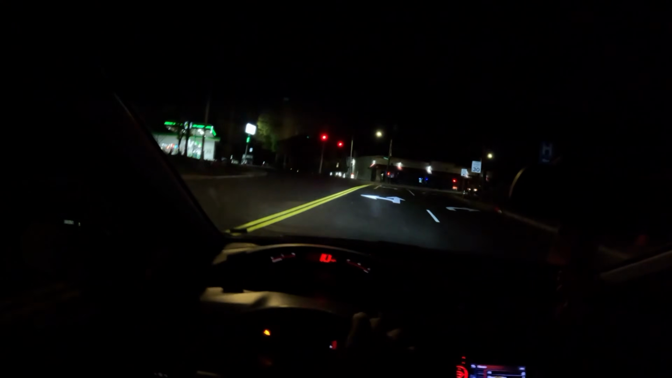This car is so much fun, bro. It's not the fastest car, and I've driven way faster cars, but this obviously will always be my favorite car I've ever driven, or top 3, one of my favorite cars I've ever driven. This car is incredible, man.